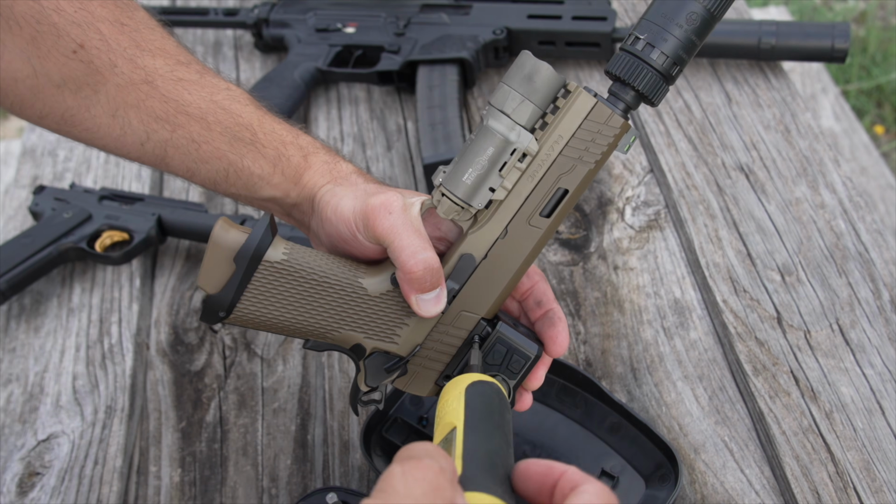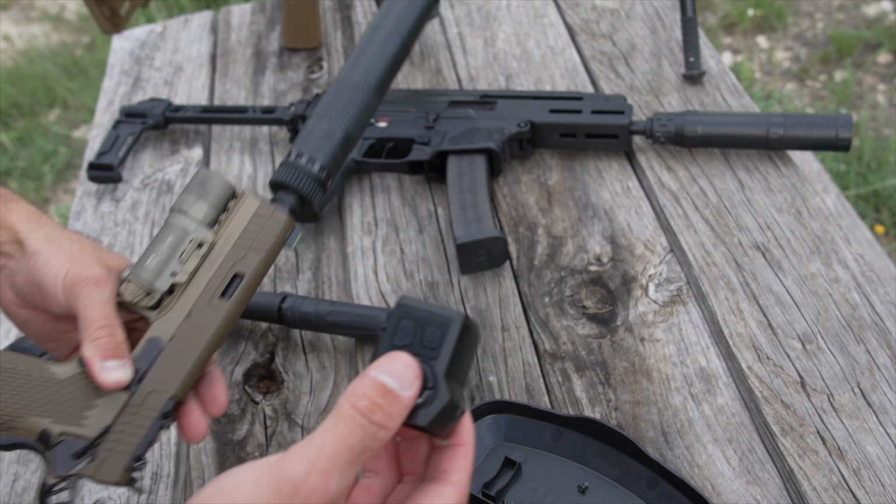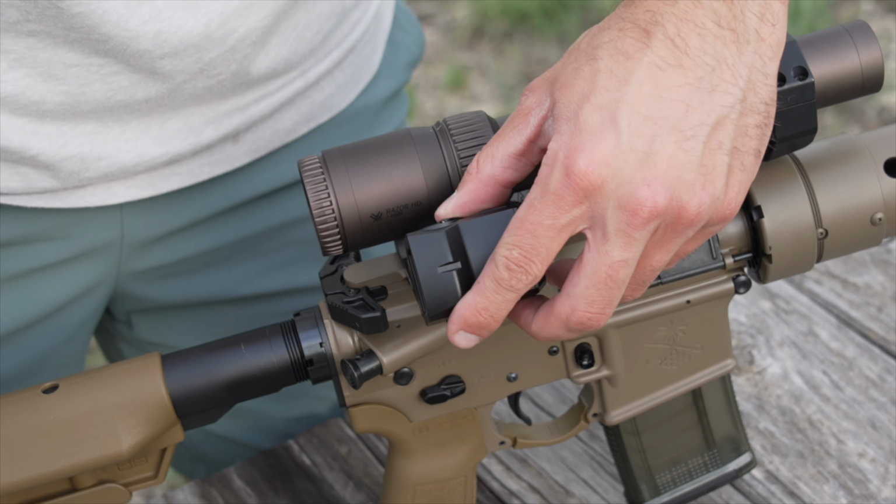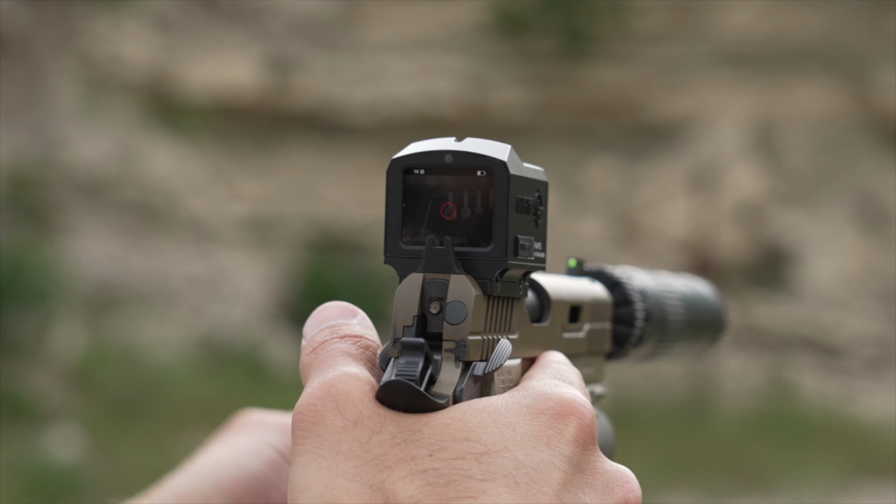You could also piggyback it and put it on top of your dedicated day optic or whatever optic you're running, even if it's night vision. And the way you do that, though, is you do have to get different mounts from Infitac. And a lot of times when you bundle them, you save some money as well.